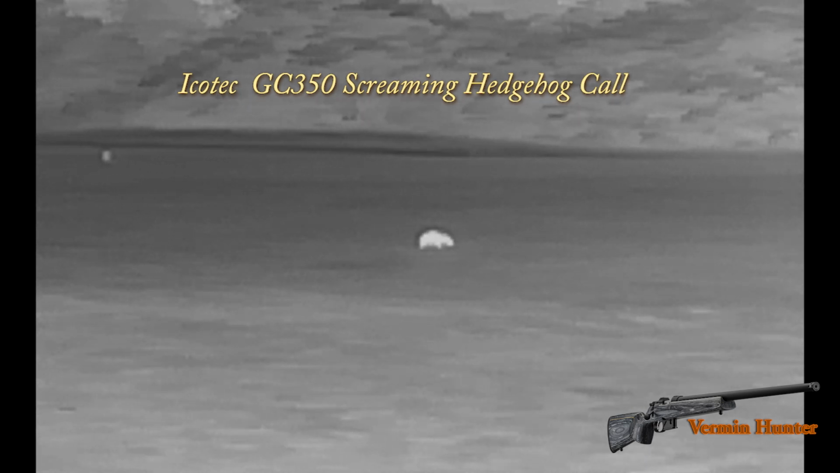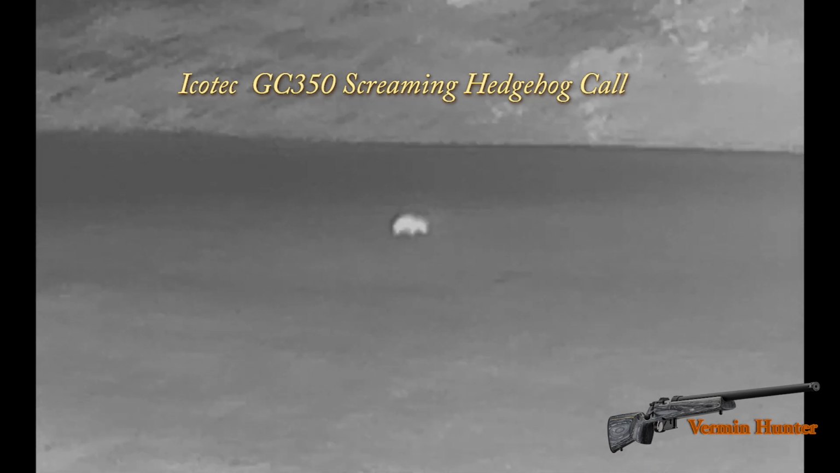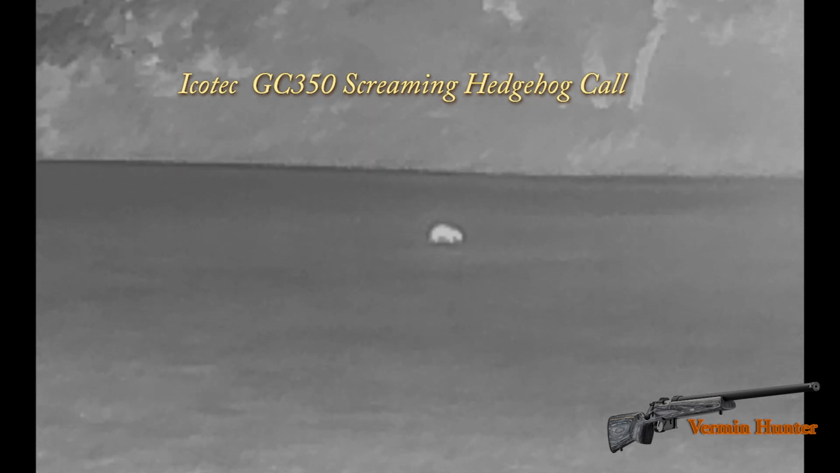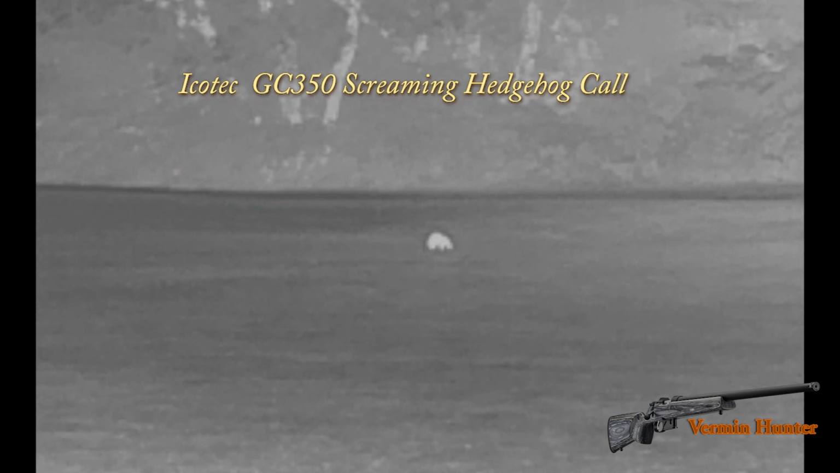And I have seen badgers previously down there, not for the last 9 or 10 months, but I have seen them, and I've used this call previously and I've had badgers coming into that. But normally when I see a lot of hedgehogs I use this call, and it does normally raise interest from foxes.